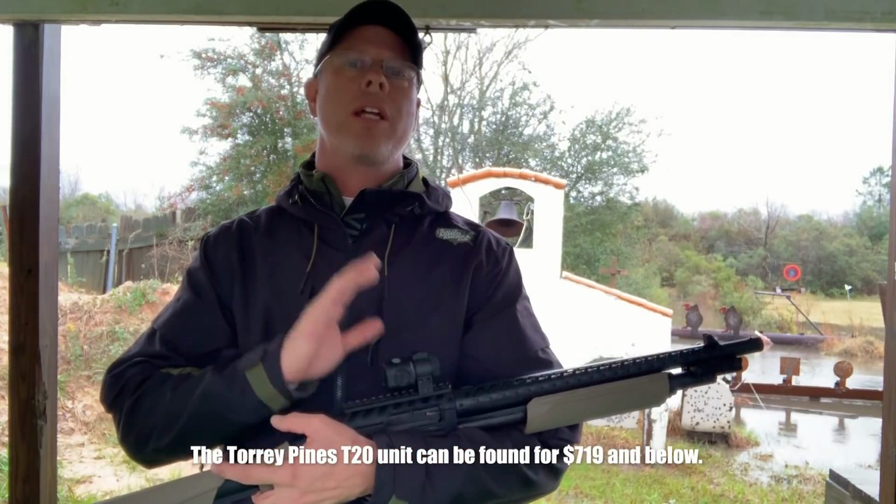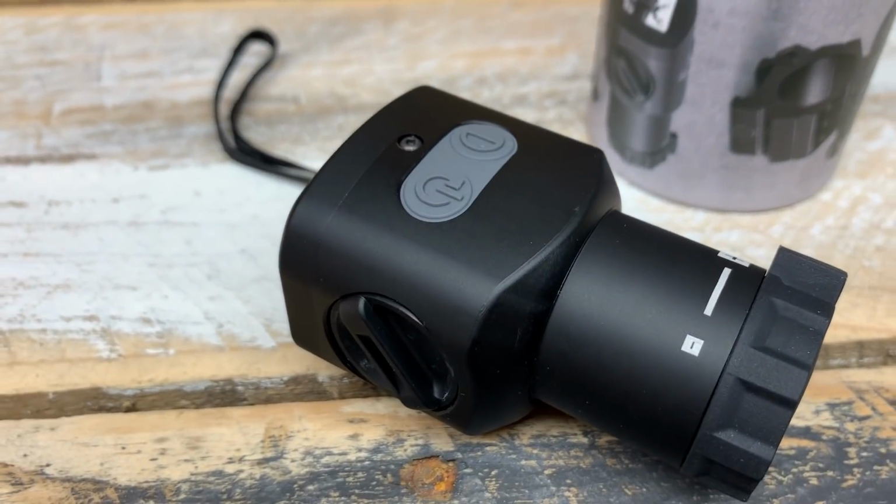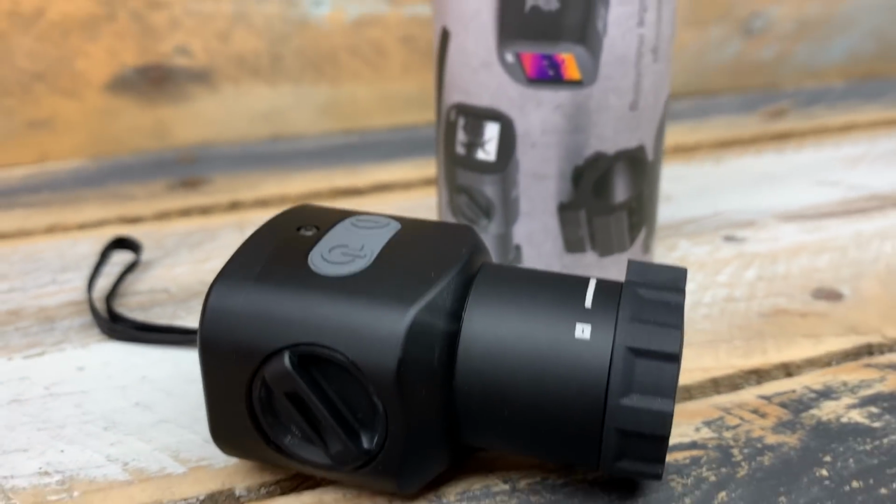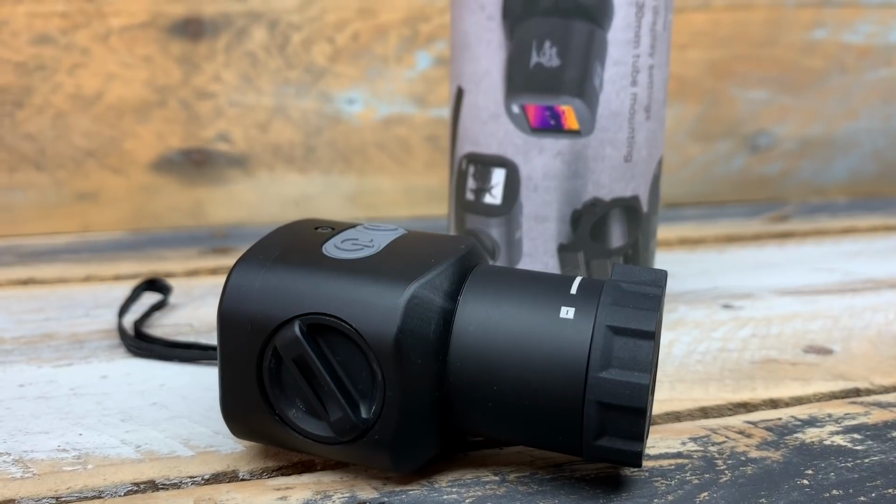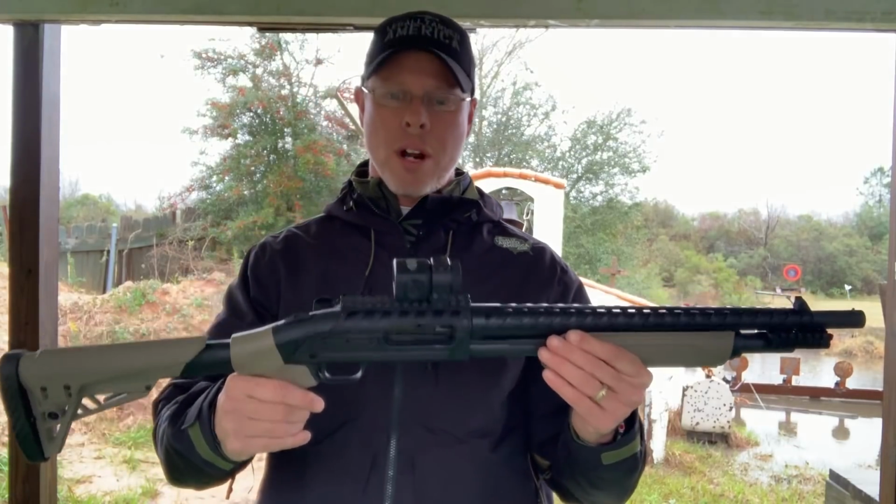This is the T20 unit. The T20 unit is brand new for 2019. I believe it came out at the end of 2018, but you're going to see a whole lot more of it this year. A lot of cool stuff. This thing is weapons mountable, as you can see. What I like about it is you can put 30 millimeter rings on it.